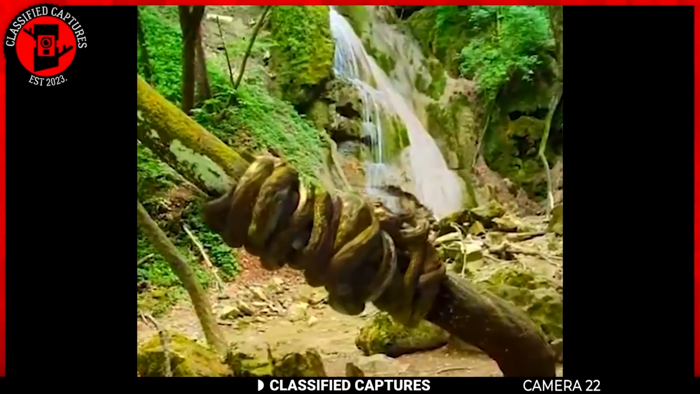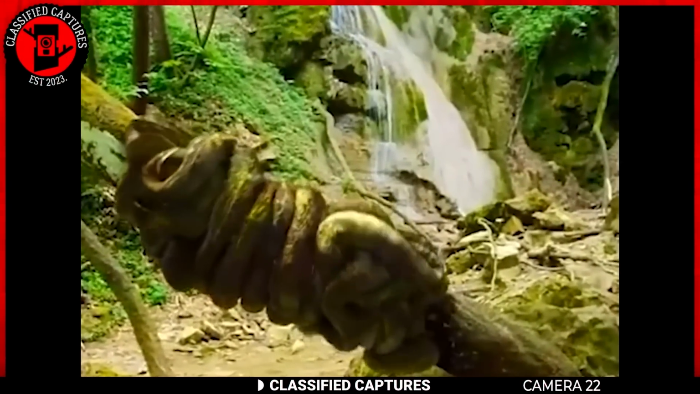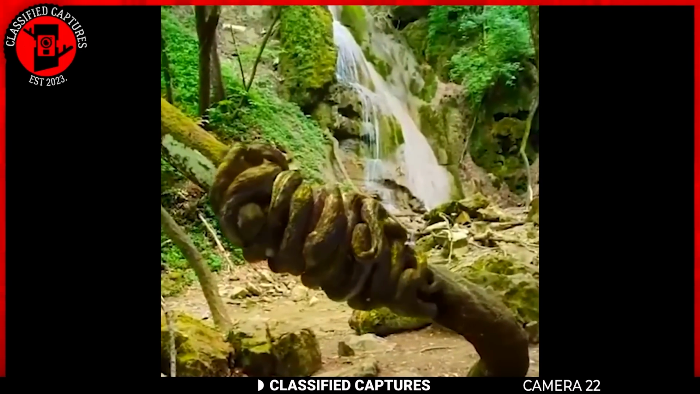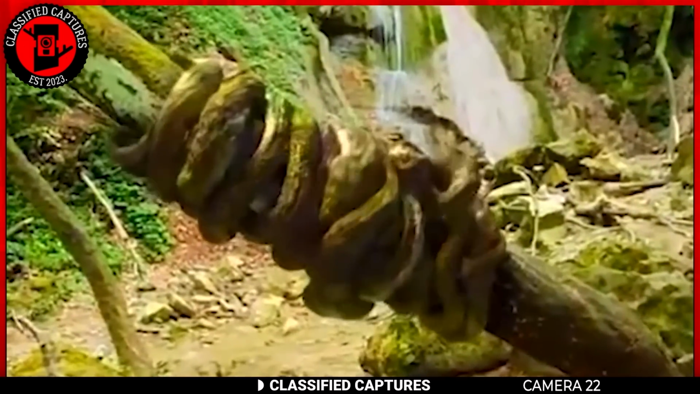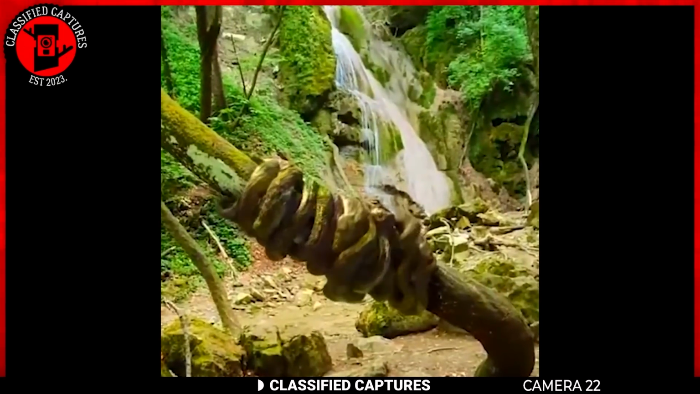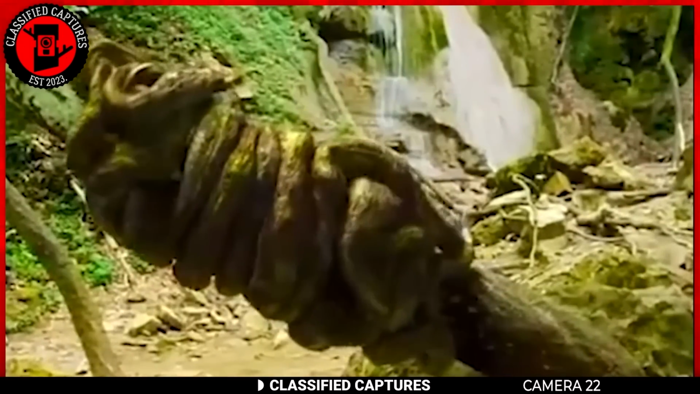While venturing deep into the heart of the jungle, someone stumbled upon a peculiar tree branch. Coiled around it was a strange wiggling creature, constantly moving and tangling itself around the bark. Once you pay attention, however, you realize it's a snake. Its colors match the tree so perfectly that you could easily overlook it.